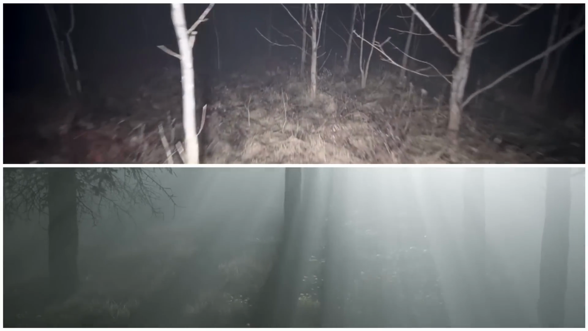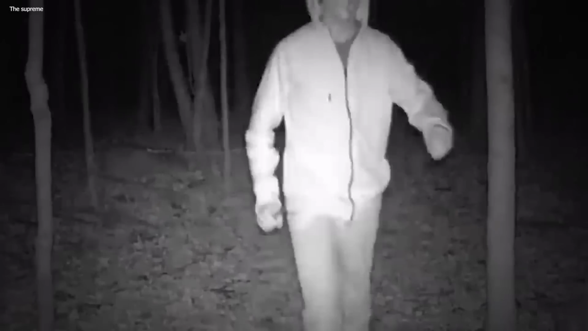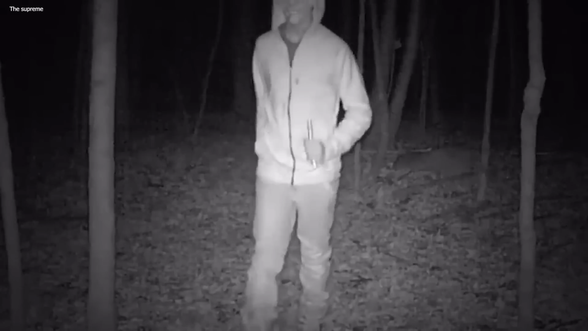Killer Clown. In a mysterious and eerie video captured deep within a dense forest, something unsettling unfolded. The footage left both the operators and viewers perplexed. What they saw was a spooky clown, a figure that sent shivers down their spines. This creepy clown was observed strolling amidst the trees, illuminated only by the night vision mode of the trail camera.